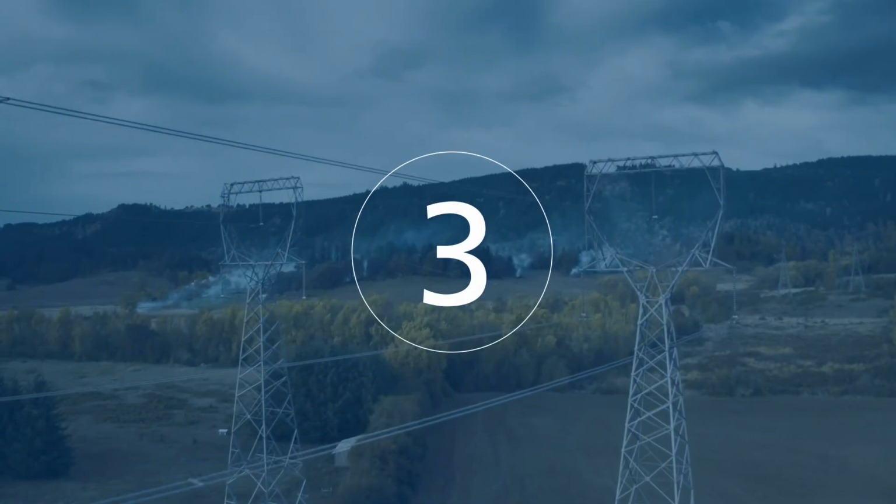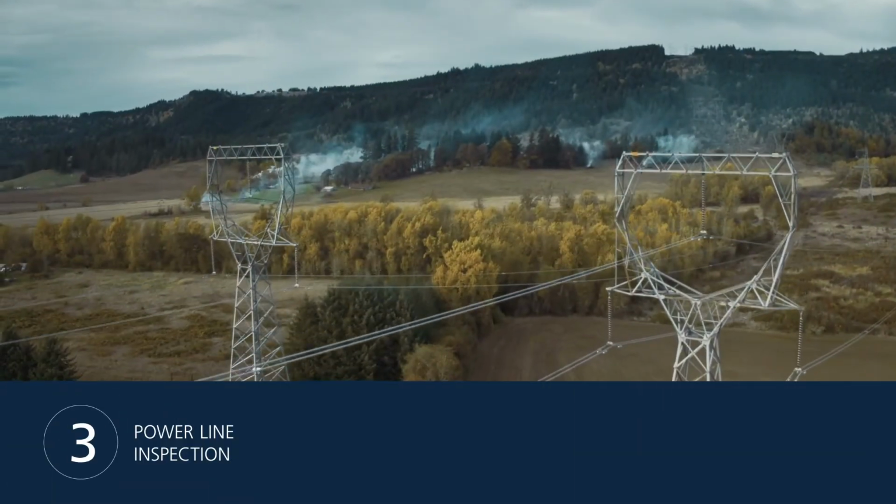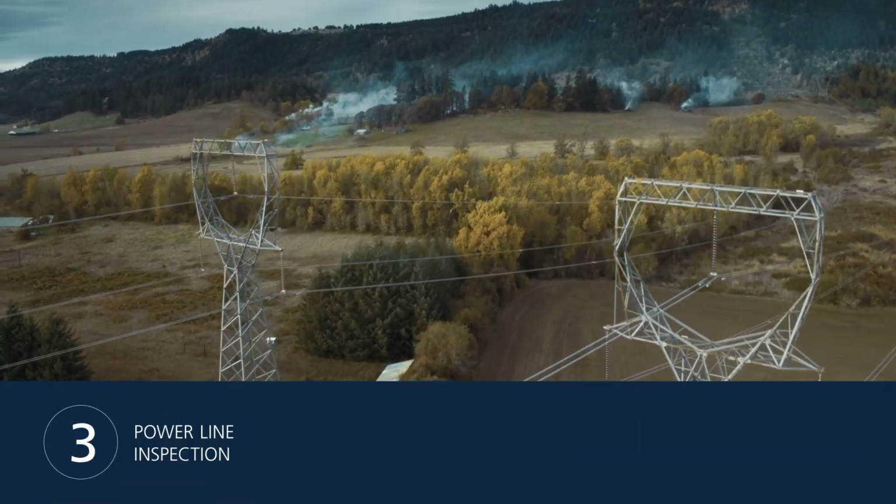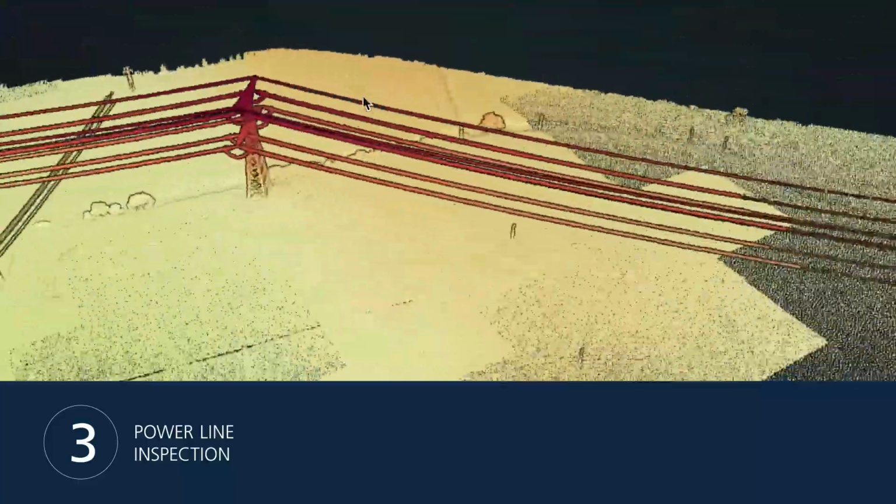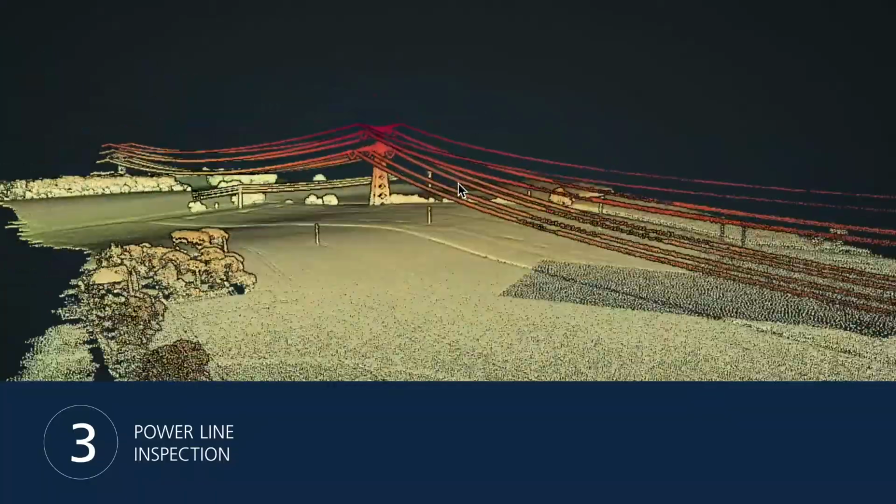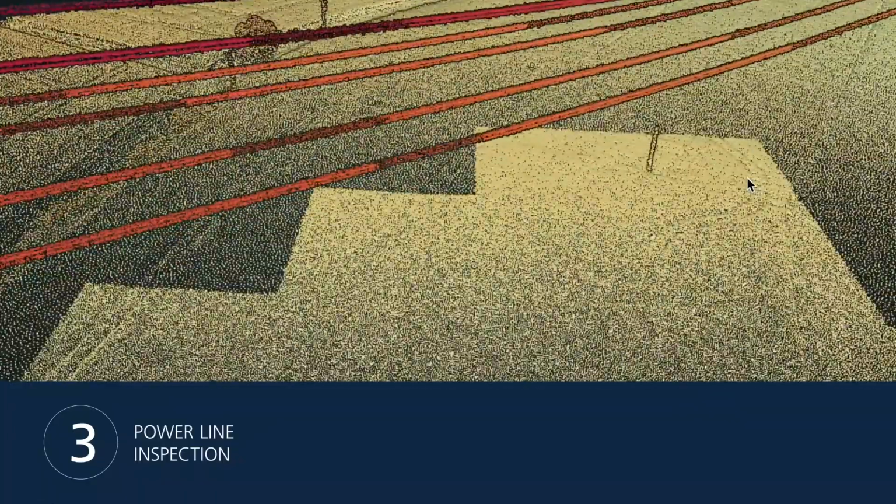Number 3. Power line inspection. Regular maintenance of power lines presents huge safety hazards. Drone LiDAR technology is capable of identifying issues in power lines before they become a problem. Through the use of drone surveying equipment, utility companies can quickly assess damage to devise a solution that has the lowest level of risk.